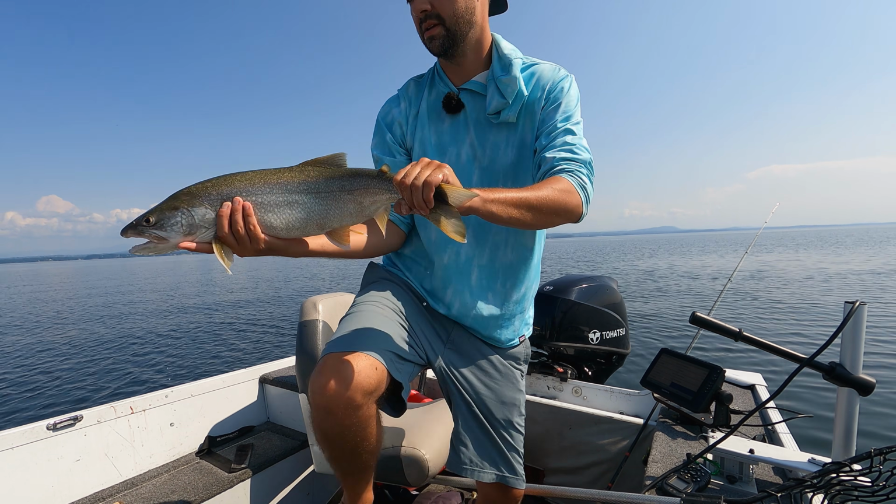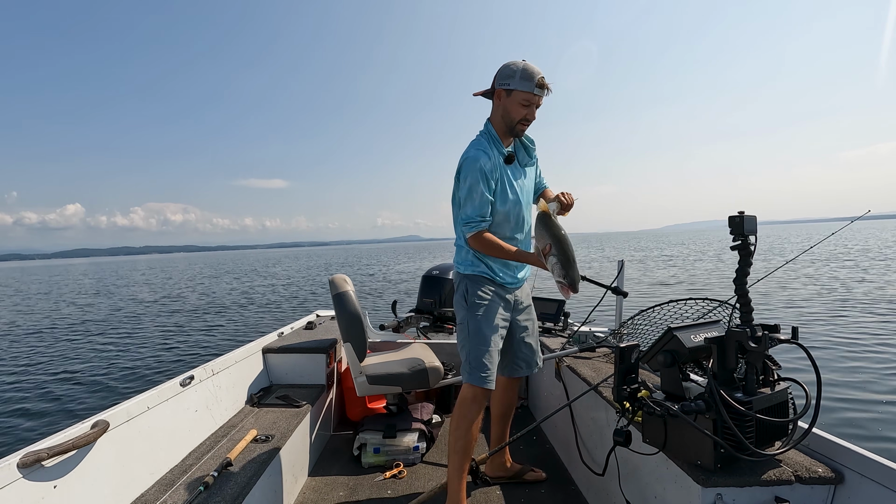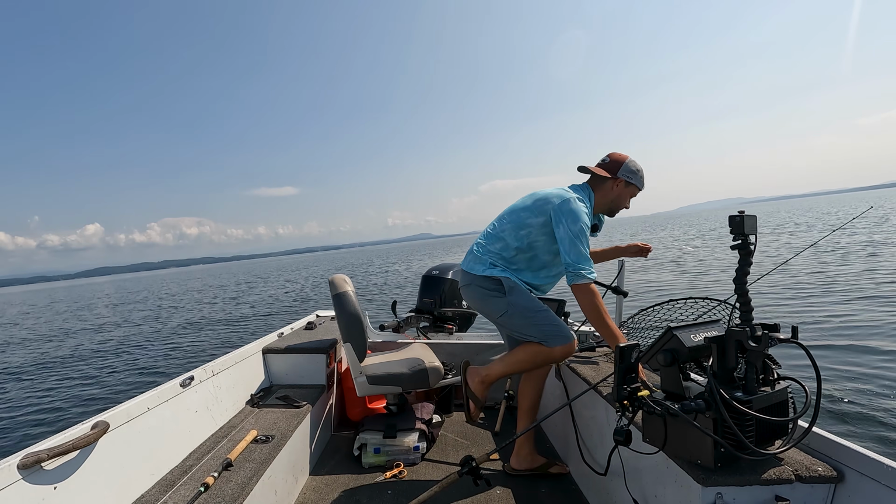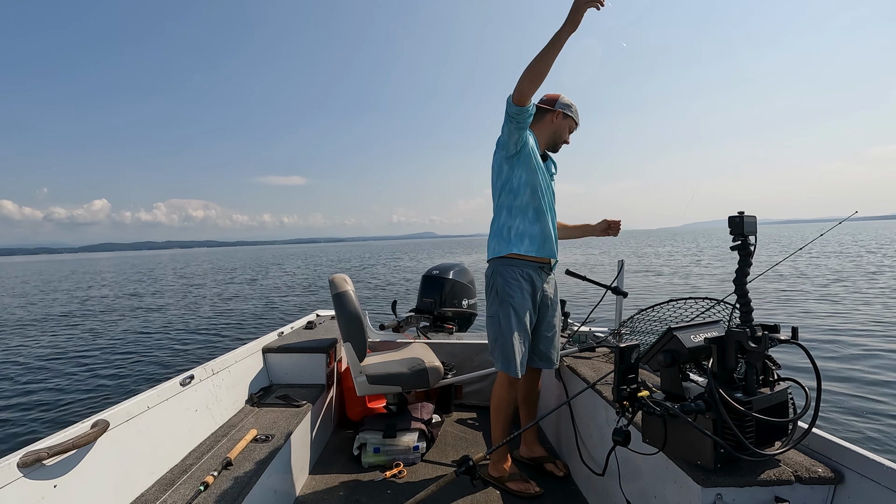What a beauty. What a beauty. Probably 25, 26 incher. A little bit on the smaller size for this lake.